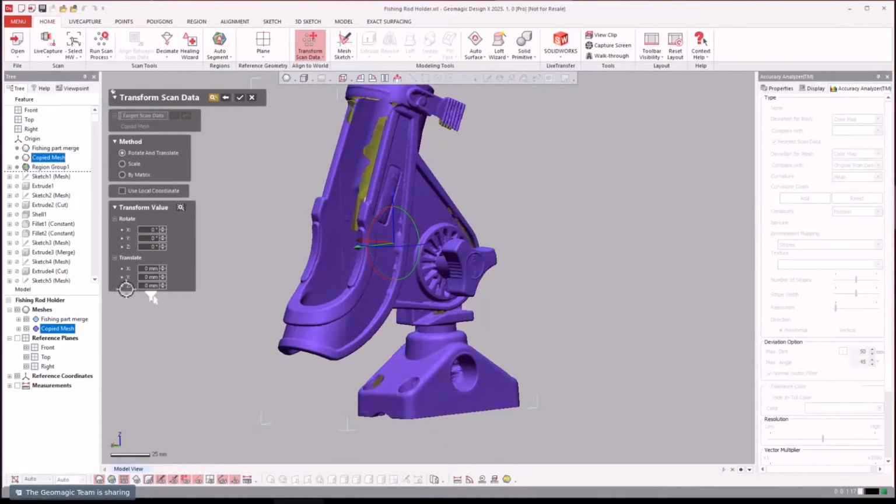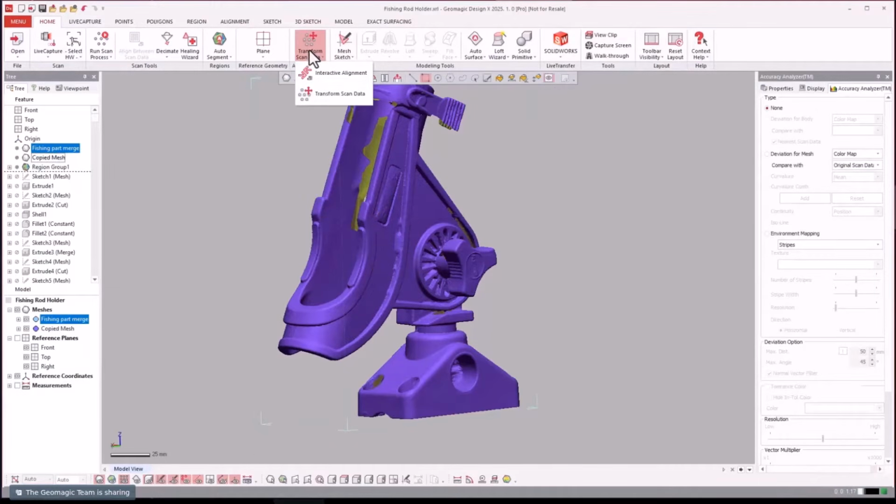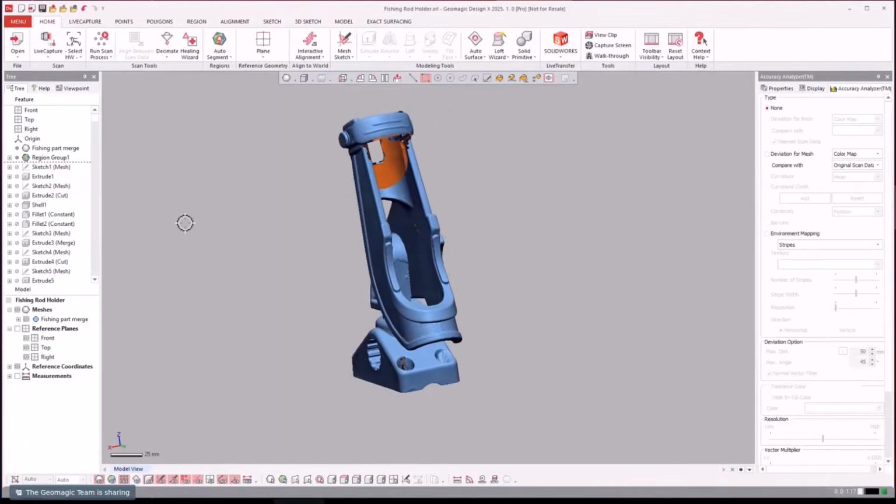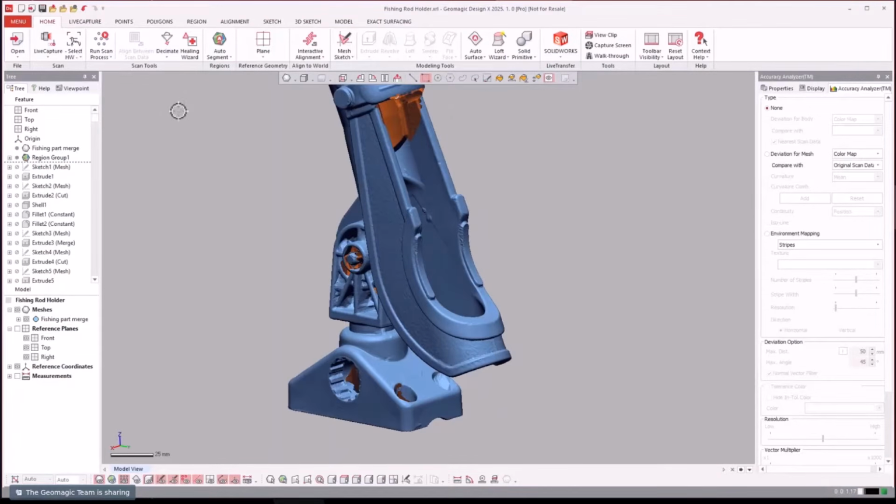So you can say, I want to move this or scale it or move it by a matrix there. But just a little tip there that you cannot do a transform scan data on something that has dependencies on it, like this having the region group. So just a little nice information there for you if you ever get stuck with that problem. So let's go ahead and get rolling.